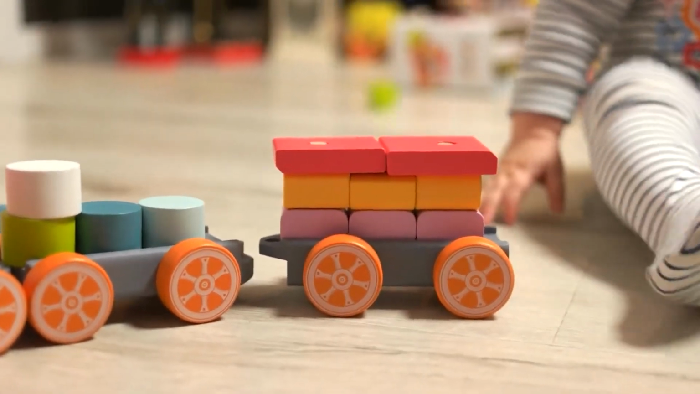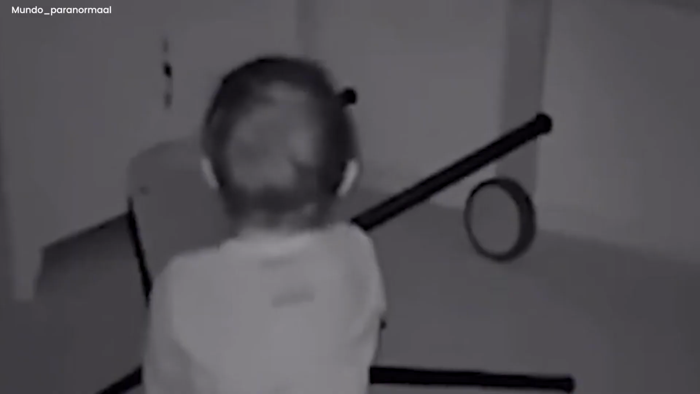Ghostly friend. In the scary video, a kid happily plays with something they can't see, and their laughter is really loud. There's a crooked chair on the right, giving off a creepy vibe. As the child plays more, the chair starts moving strangely, as if it has a mind of its own.